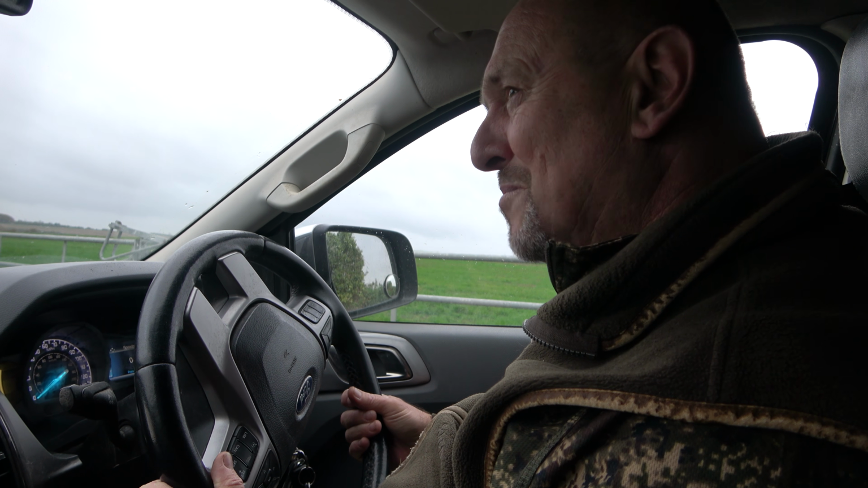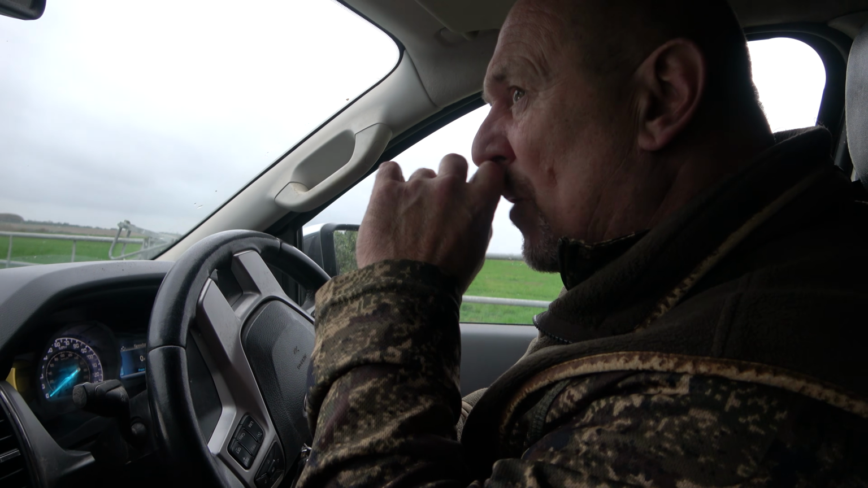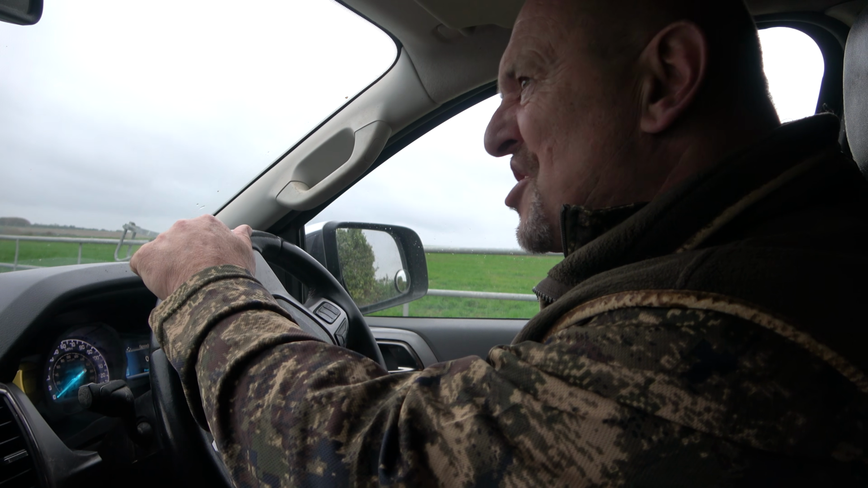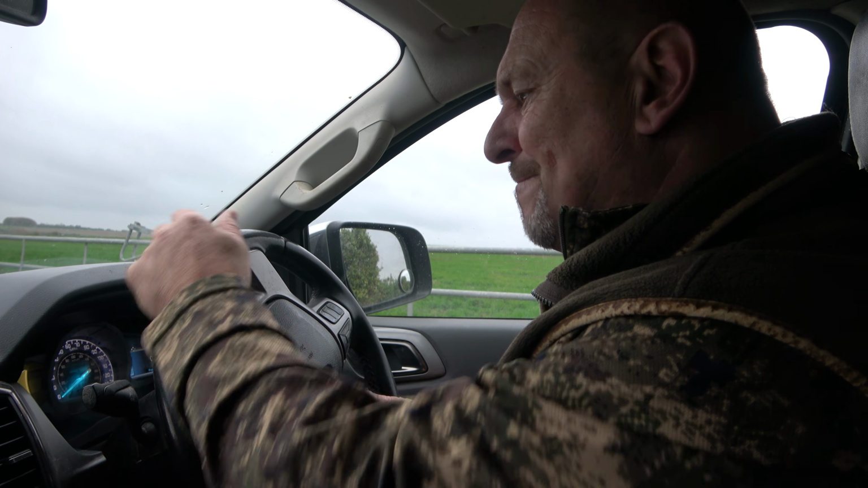As long as I get the result, because I don't mind putting this much effort into a fox, but I do fancy actually getting this bugger now. What was a shame, we'll talk about the equipment I'm going to be using, and it made it a shame that we didn't get it in that wet weather, but I'll talk about that in a bit.